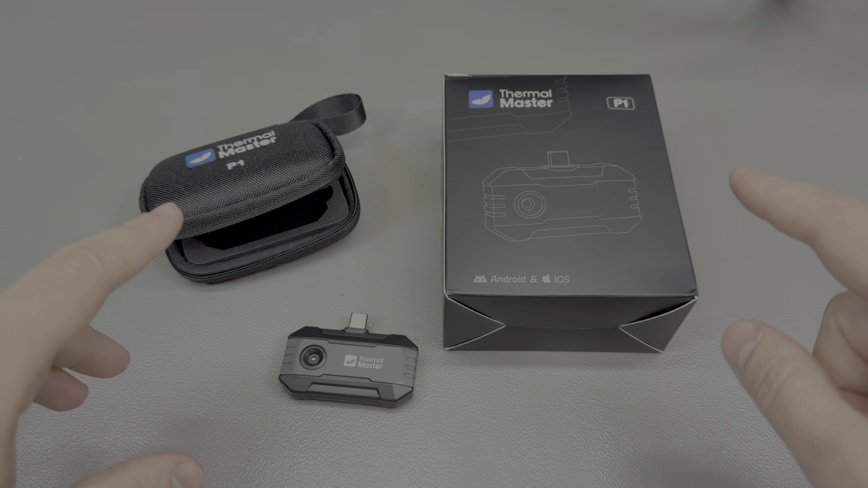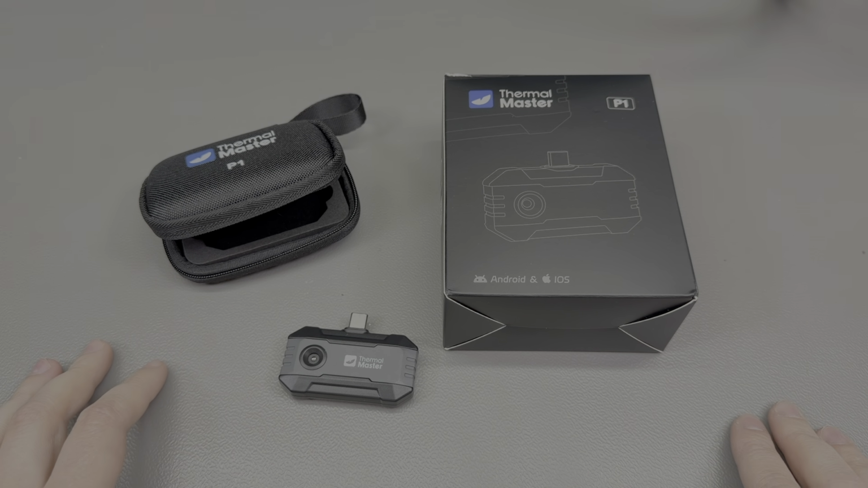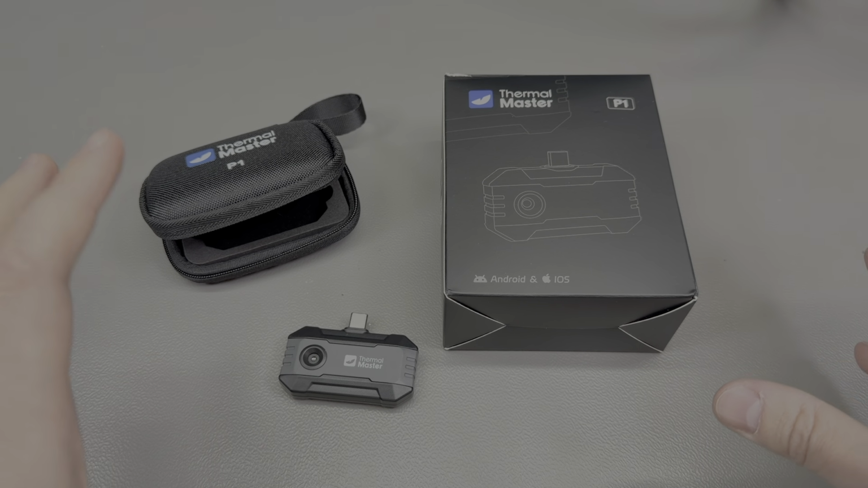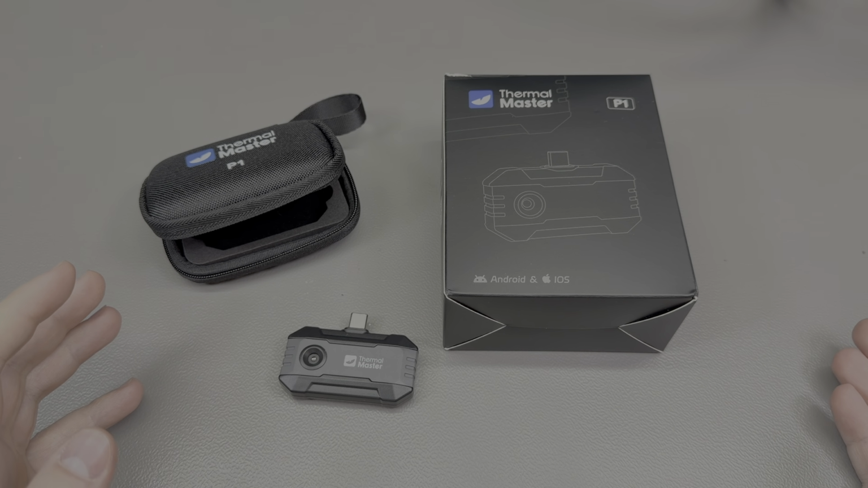So do not discard this model just because of its lower resolution, because I think there is a use case for those users who are not necessarily doing professional work but still want to have a thermal camera in their toolbox for various measurements around the house and the office without breaking the bank.